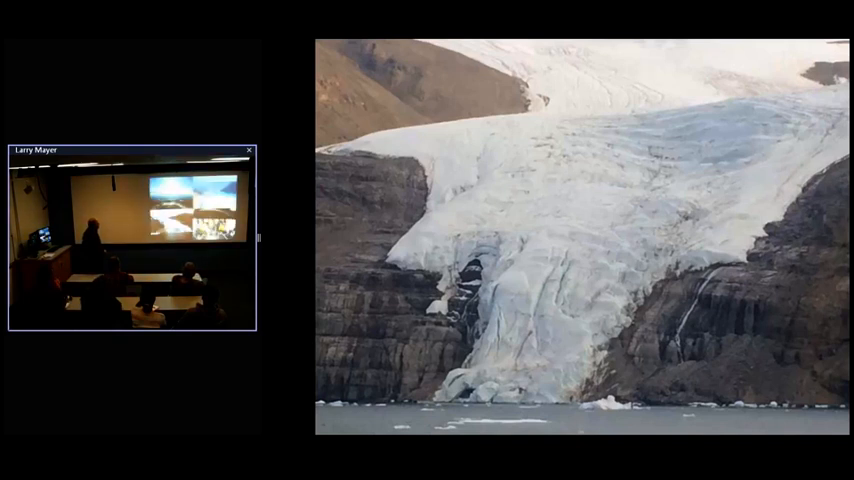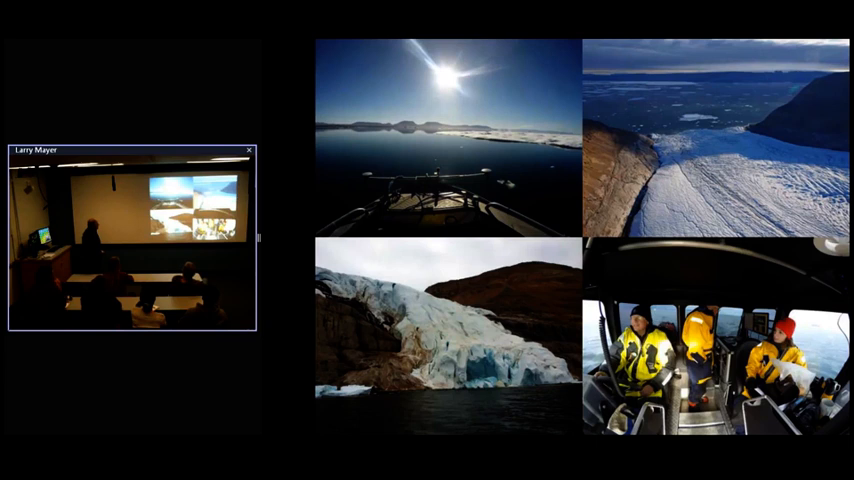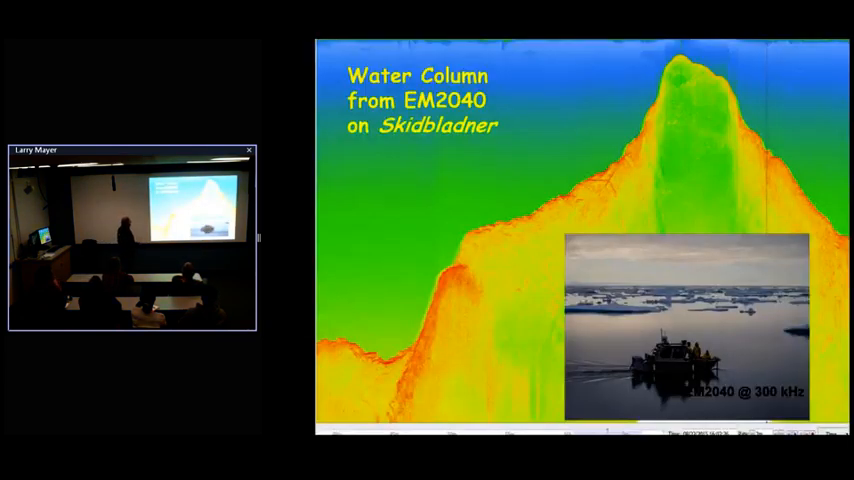There were some caves in them and things like that. And so here is now approaching. This is the 2040, approaching. This is our closest approach, and then turning back away as we came towards the tidewater glacier.